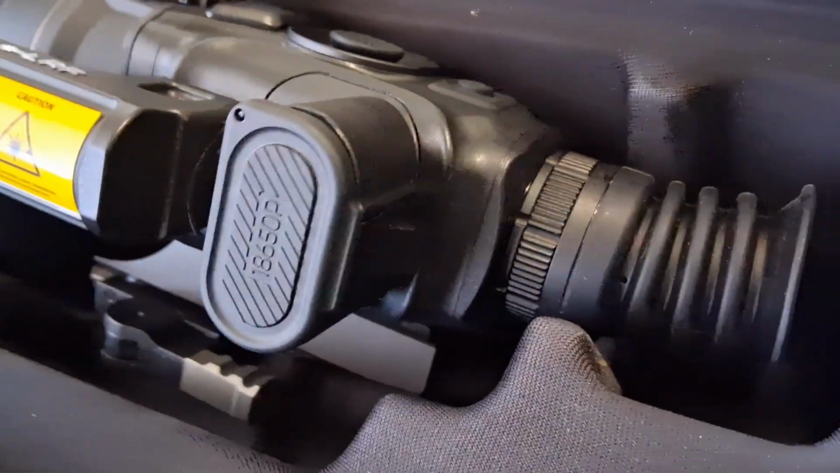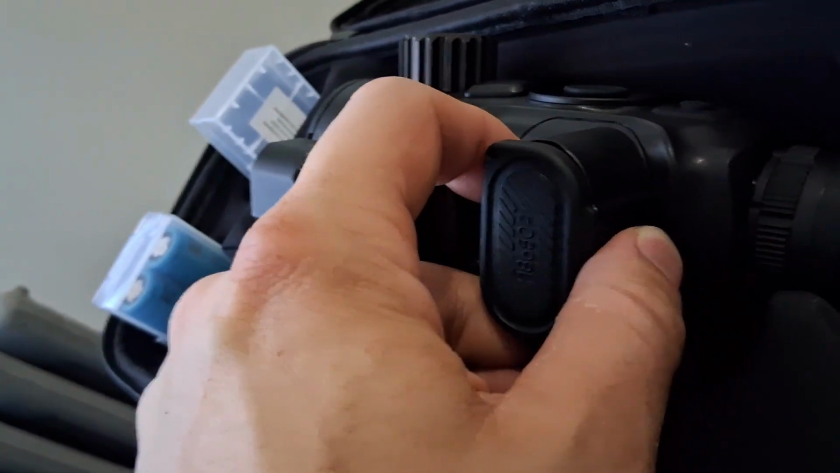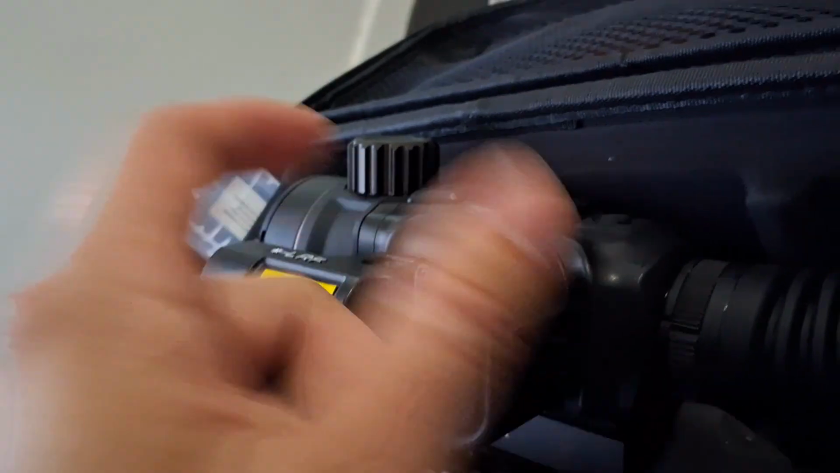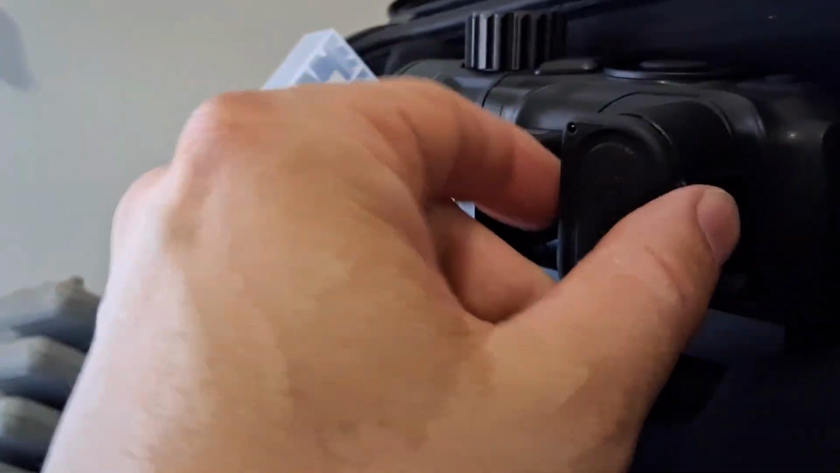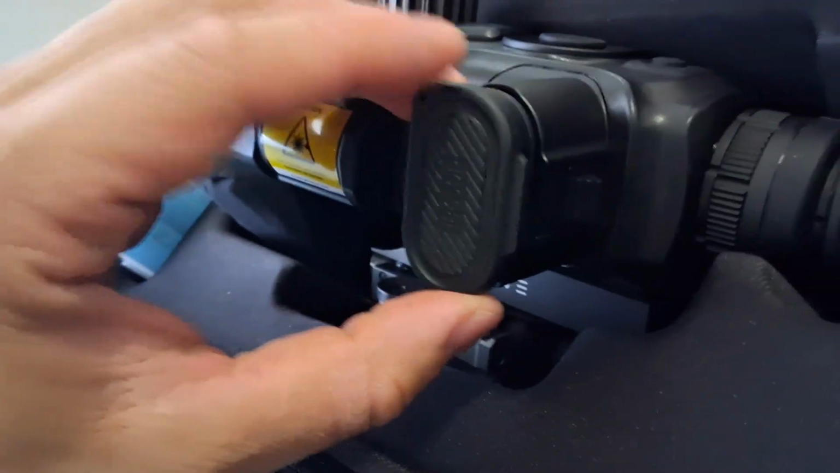The other negative was the battery compartment. So you can see this button here to open it up, not working. There's some kind of flaw with the mechanism where you have to push this down and then push the button and open it up to get your batteries out, swap batteries.